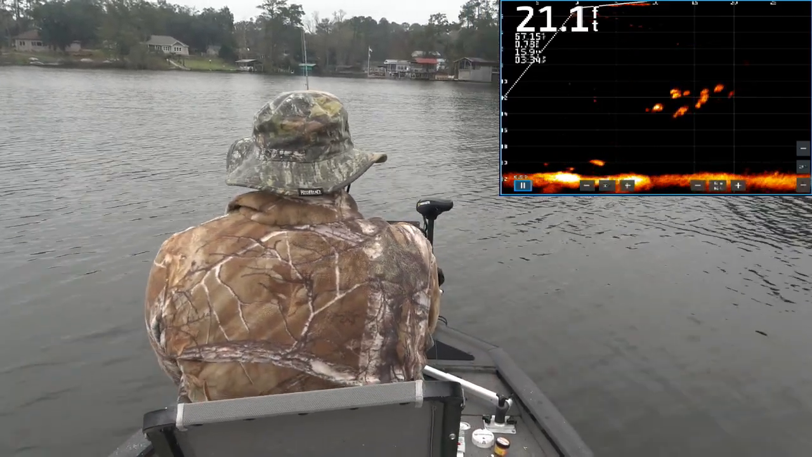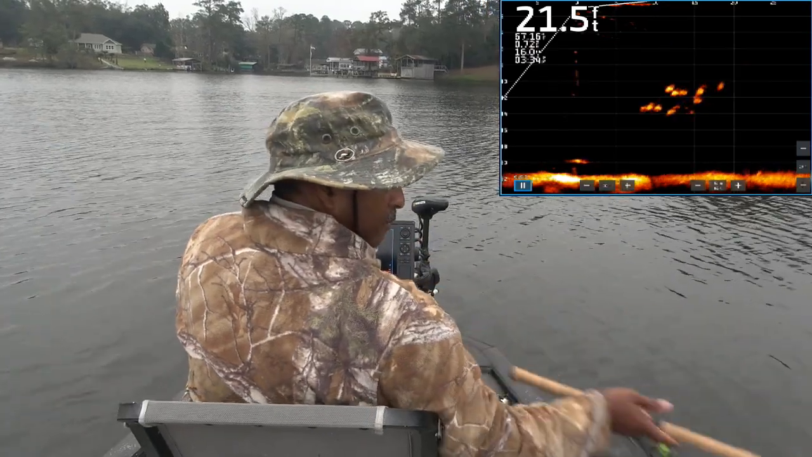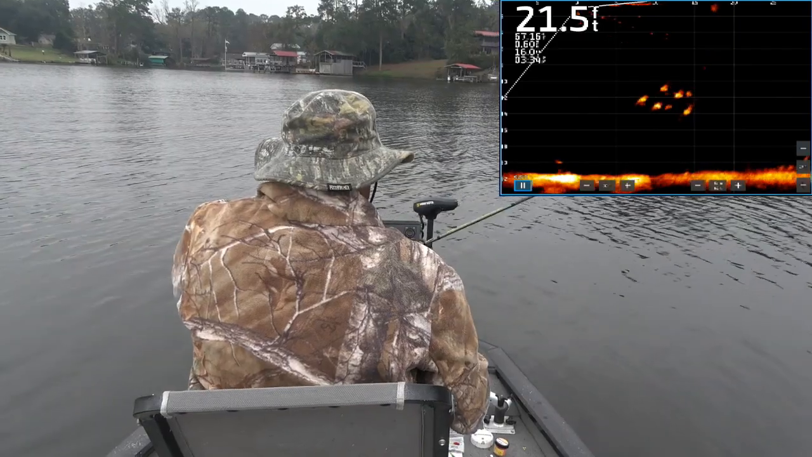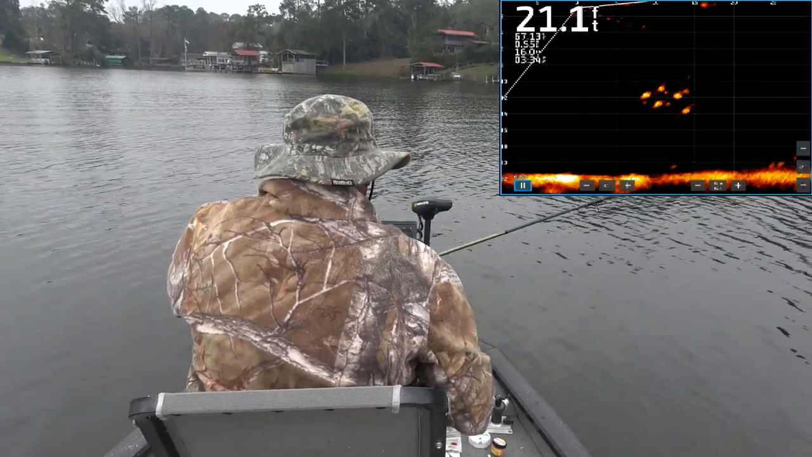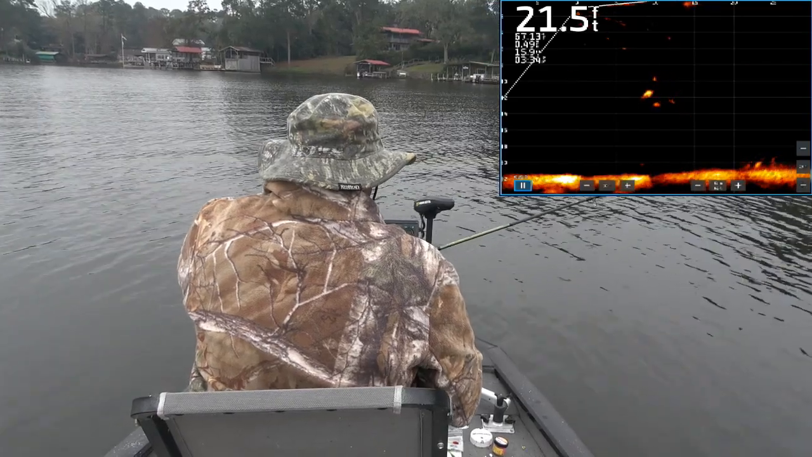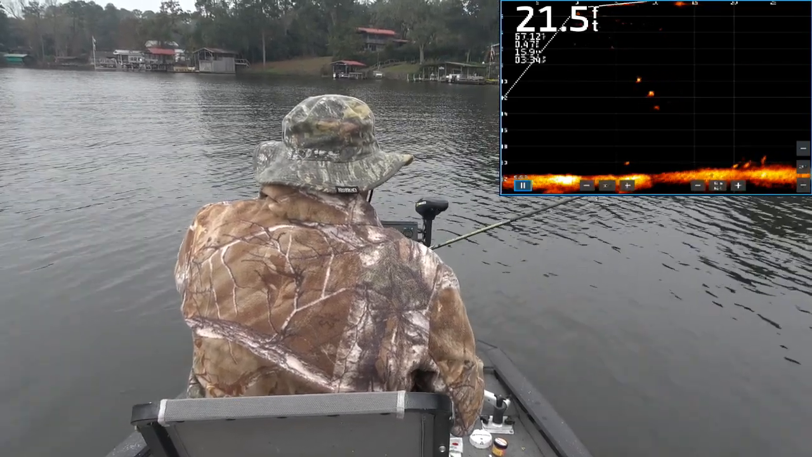They're right over here, about 10 foot behind the boat. So, as long as I can keep it right above their heads, they should be able to get me 2 or 3 more of these fish.